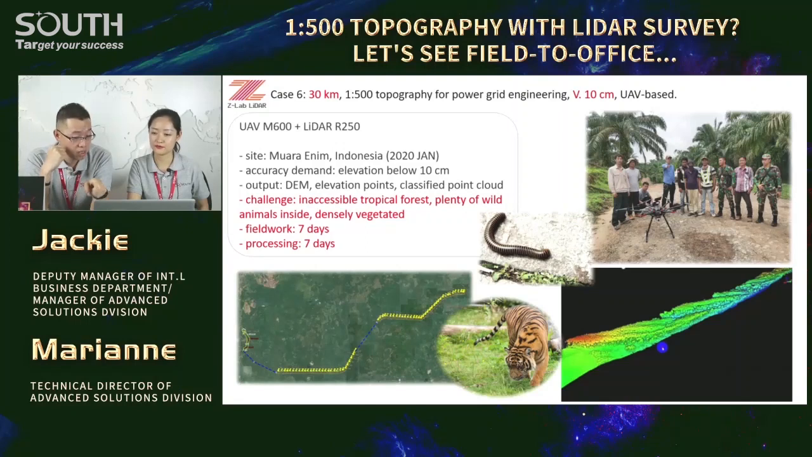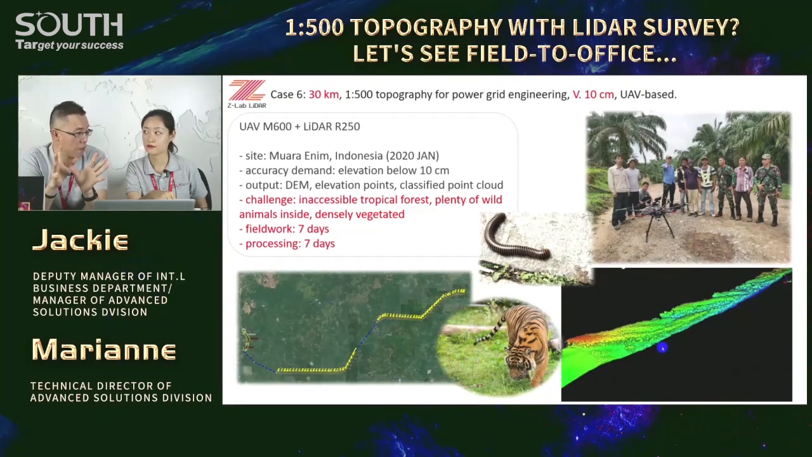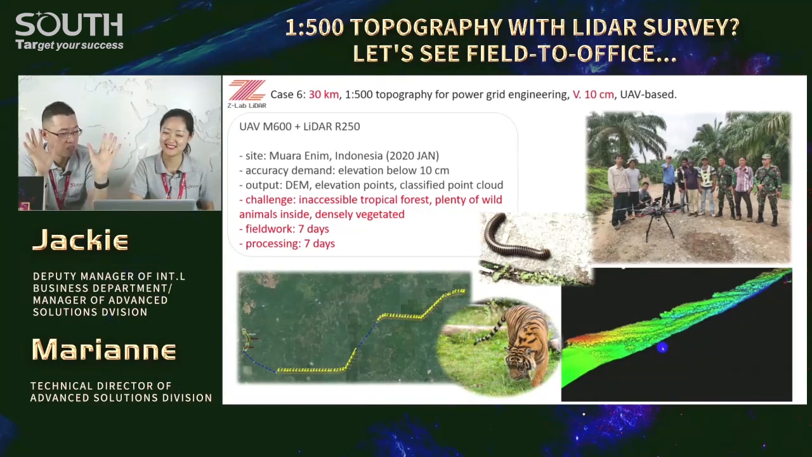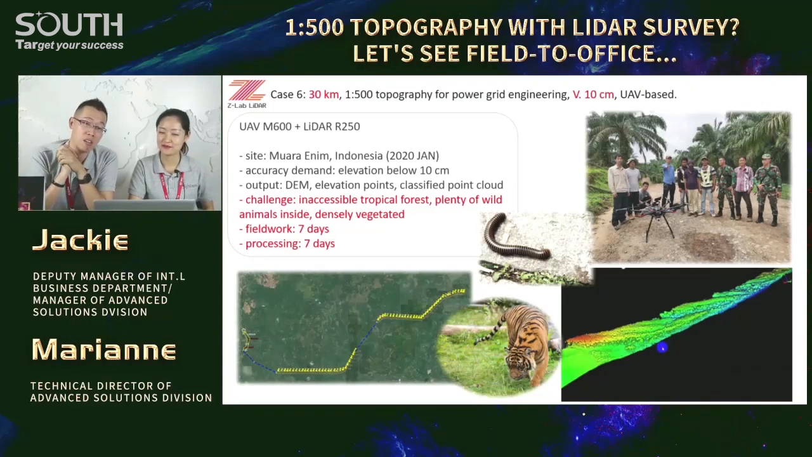During our stay, our team found a few Sumatra tigers and wolves. Quite dangerous, you know. And my friend, the surveyor, was even bitten by around 8 or 9 leeches.